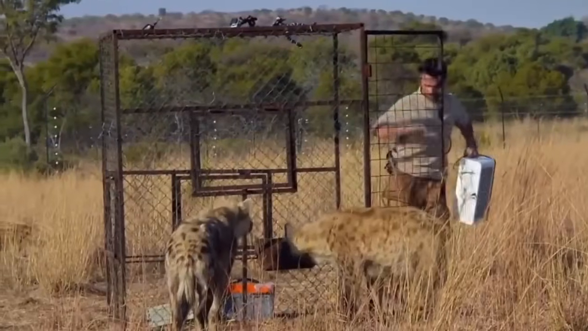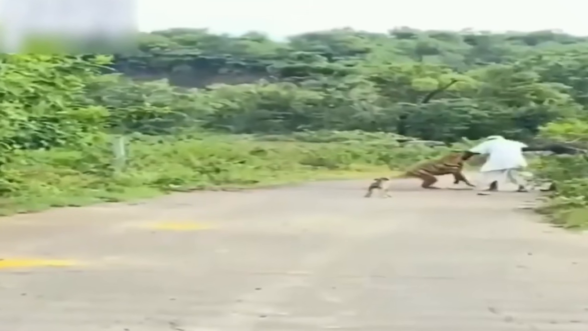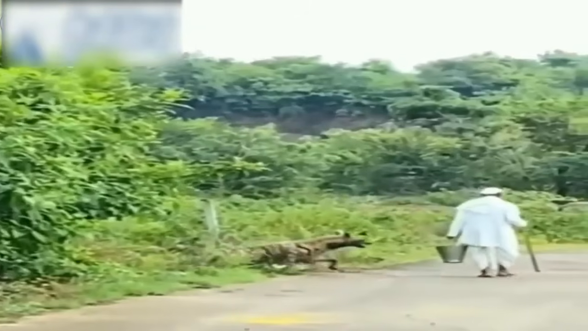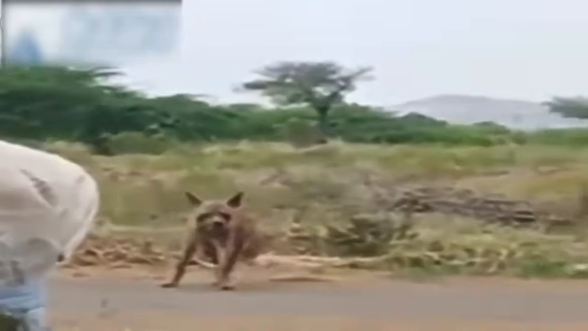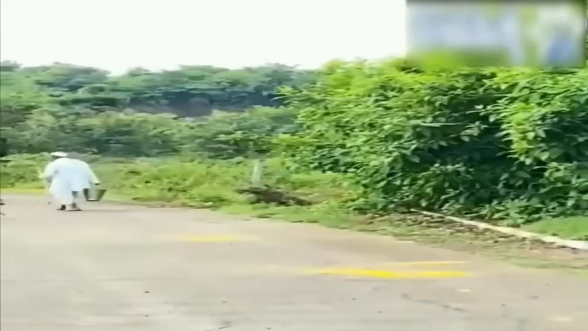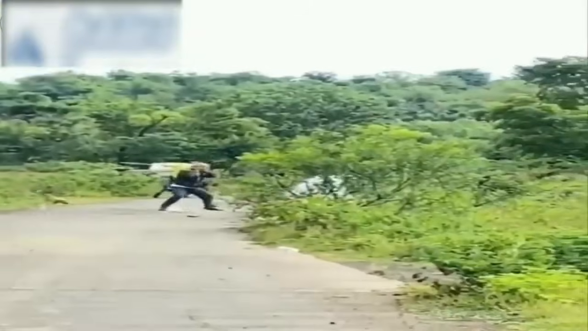As humans continue to encroach upon animal habitats, these kinds of attacks are becoming more common. It's an indicator that we must respect the power and unpredictability of these predators and take precautions to ensure our safety when we venture into their territories. Whenever humans have underestimated the animals they come in contact with, they had to pay the price for it.